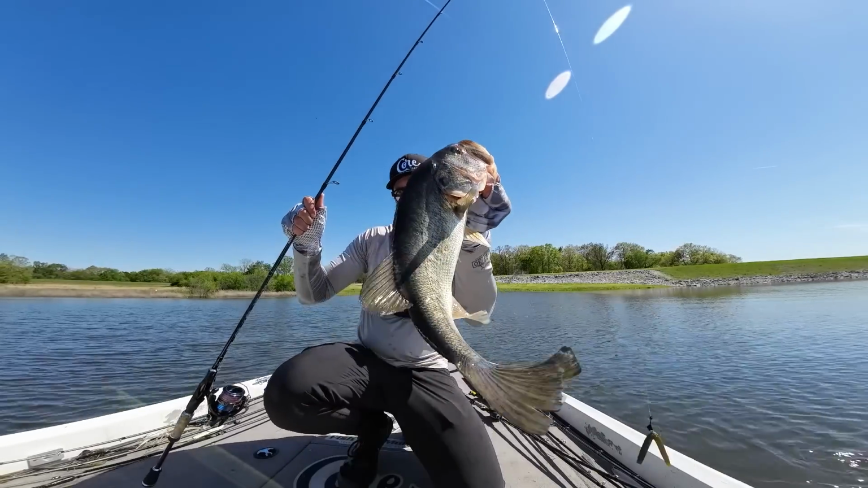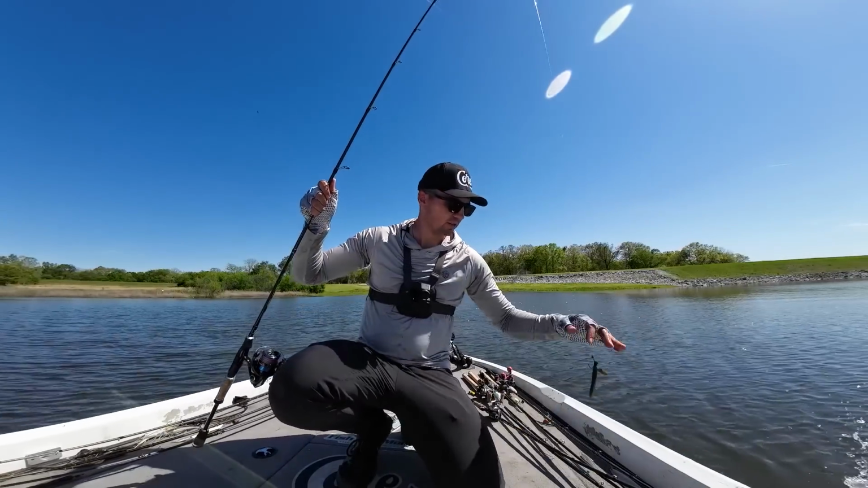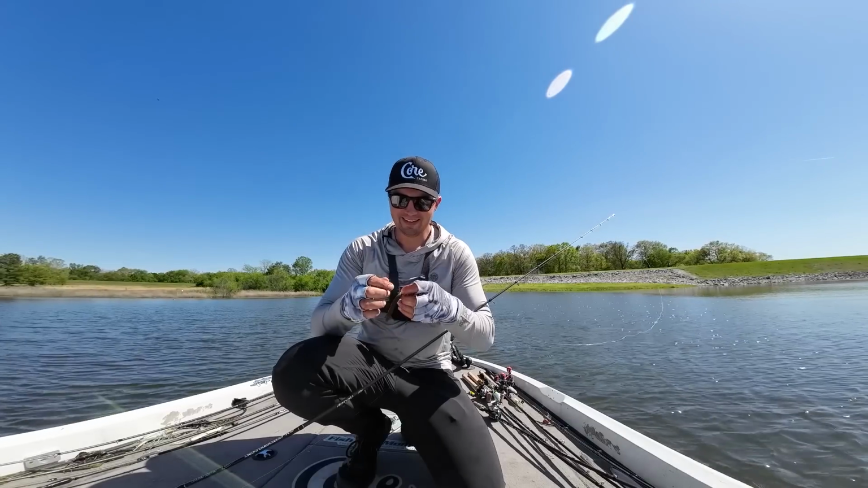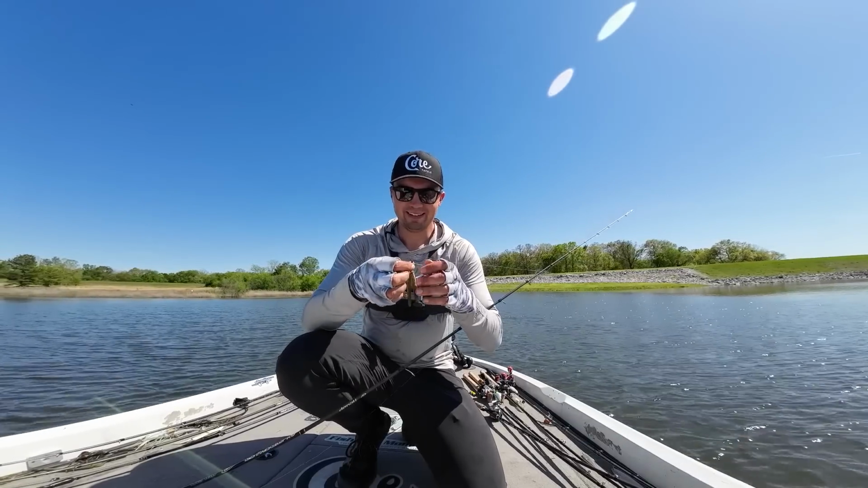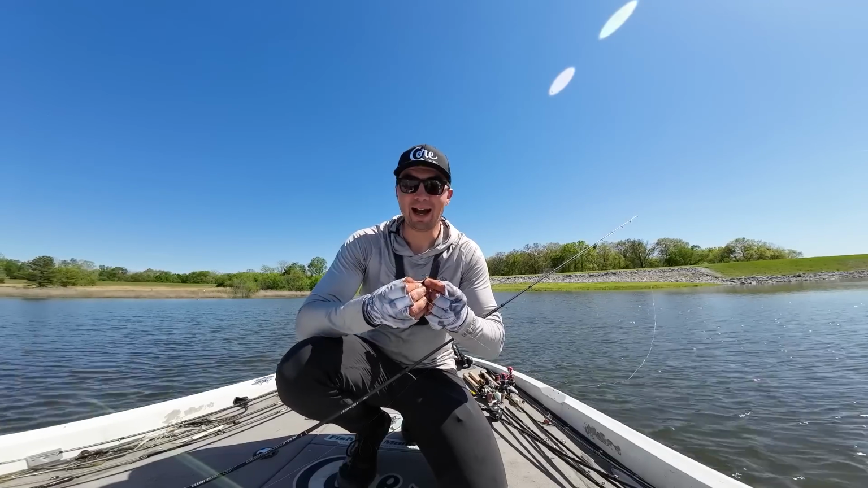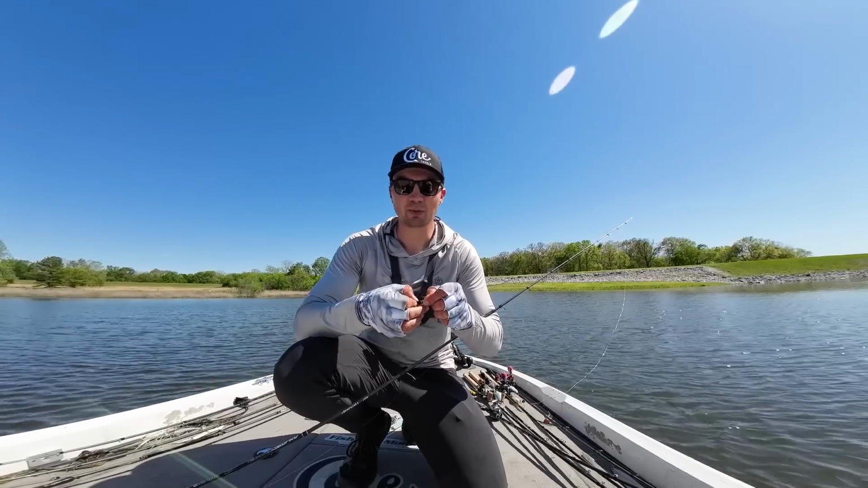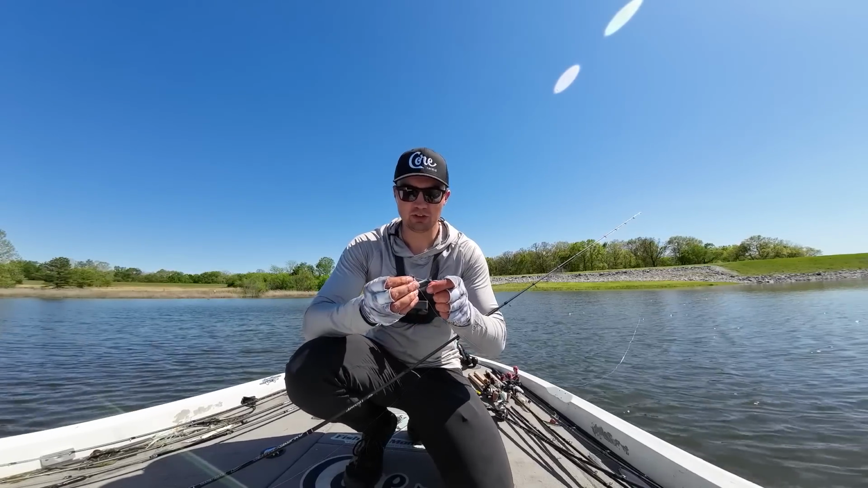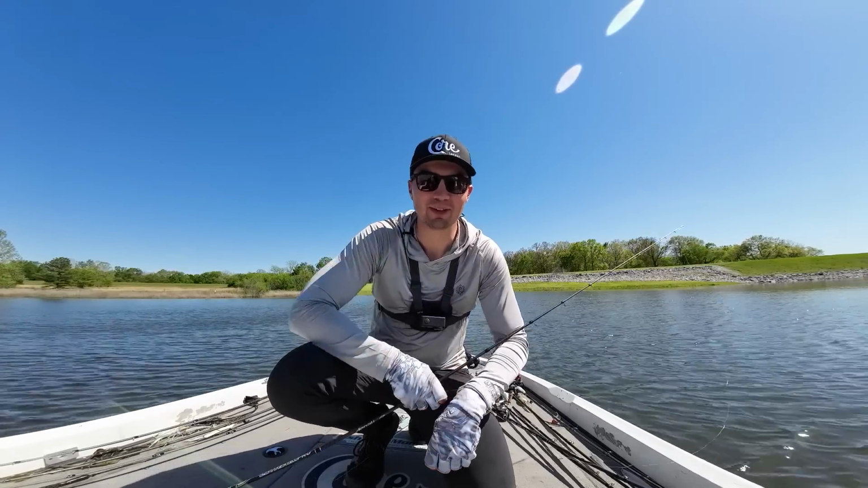Nice little fish though. Solid 2.5-pounder again. Would be like a 3.5-pounder if it was healthy. That was really weird on that weedless Wacky. He must have just swiped at it and I set the hook. I don't know how. I honestly have no idea. Maybe I actually had another one on and there's so many down there that I set into that one. That's super, super weird, but either way, got him in the boat.